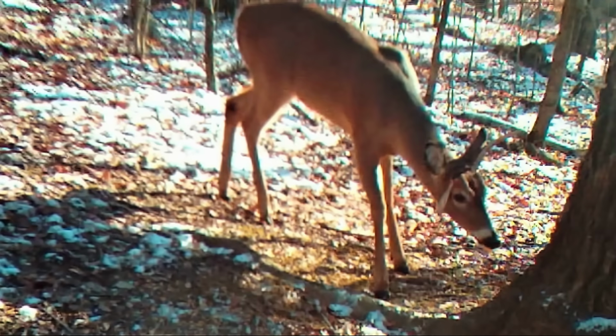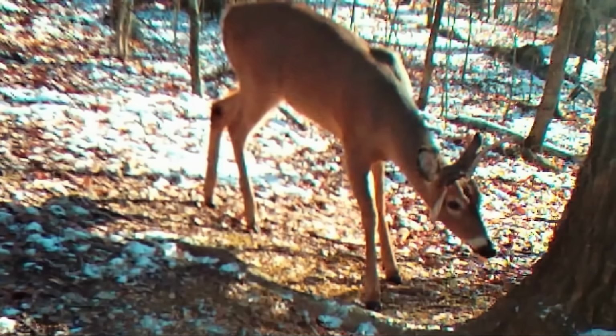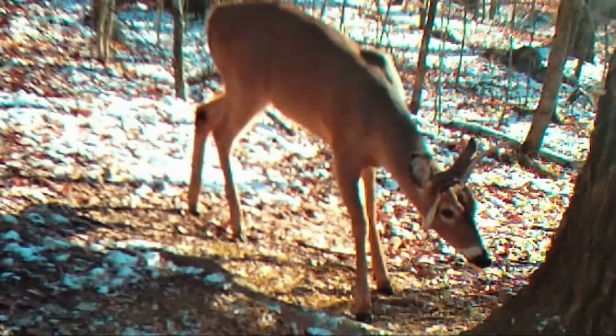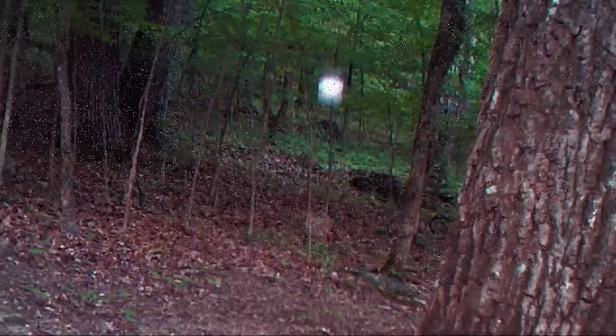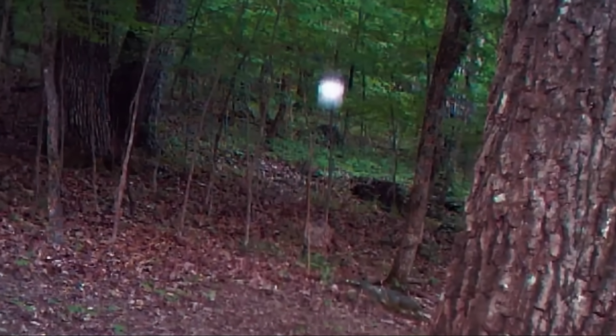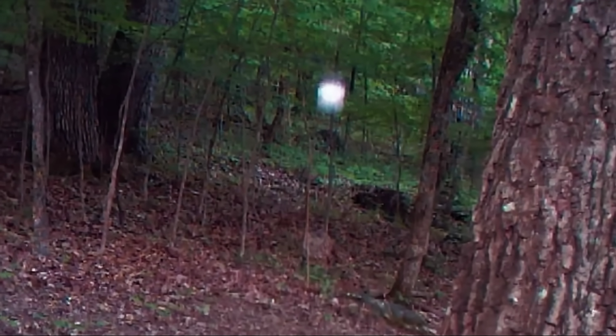But sometimes I catch some stuff on these cameras that I don't know what it is, so I'm going to share it with you. Now, some of them are explainable and some are not. Here's a deer that looks like it's been hit by a car or something. That's a weird picture. And here's a picture that looks like an orb or a light late in the evening on one of these cameras. Of course, it could be explainable, maybe not.